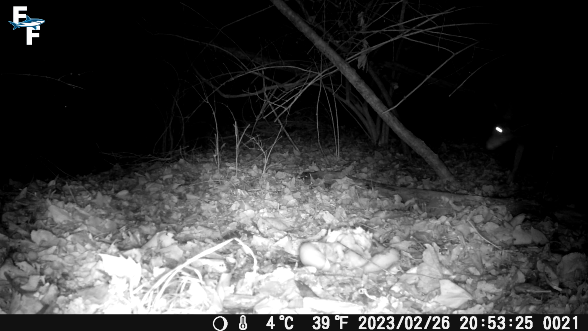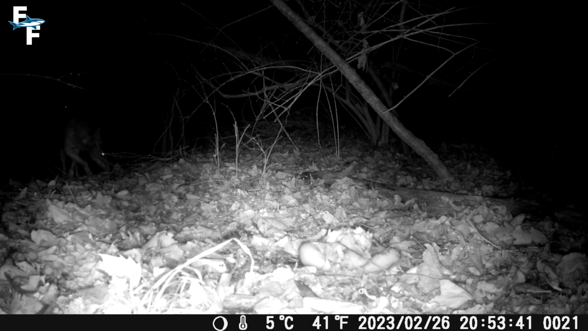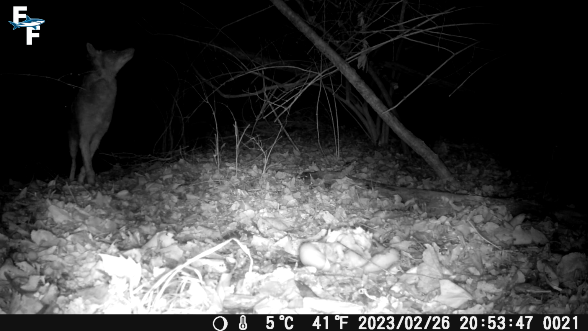Our next animal encounter happened around an hour after the possum left, and it just so happened to be this female coyote. Coyotes aren't that common around where I live, so seeing one is definitely really cool to me. You can see her circle back around from the distance and come in for the chicken.